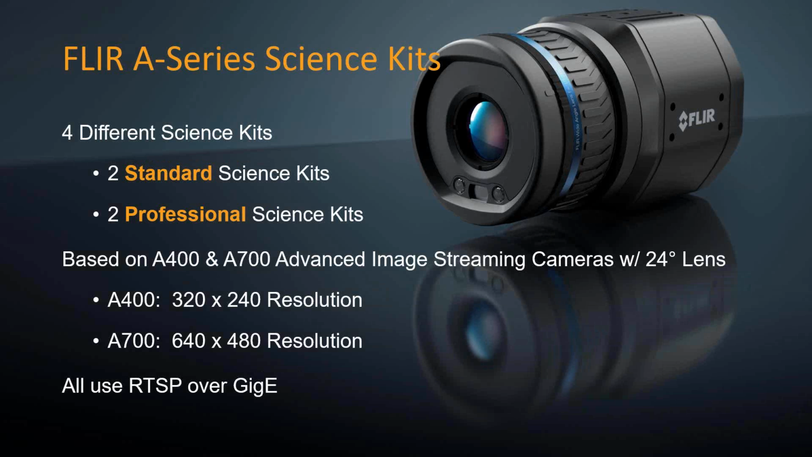I'm actually going to get into the specifics of each of the kits in the following slides. But as for the cameras, the A700 is a 640 by 480 resolution camera with a 12 micron pixel size that provides over 300,000 total temperature measurement pixels. The A400 has a 320 by 240 resolution detector with a 24 micron pixel size. This results in the cameras having the same overall field of view, or FOV, as the A700 when using the same lens, but that IFOV, or instantaneous field of view, sometimes referred to as spot size, ends up being 2 times larger on the A400 than on the A700 cameras.